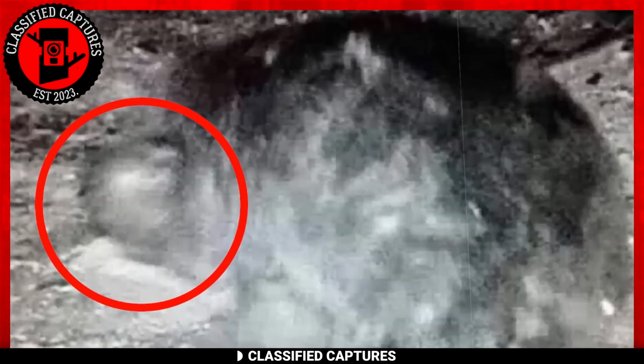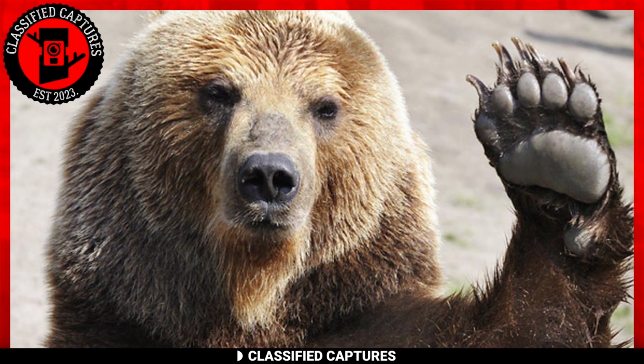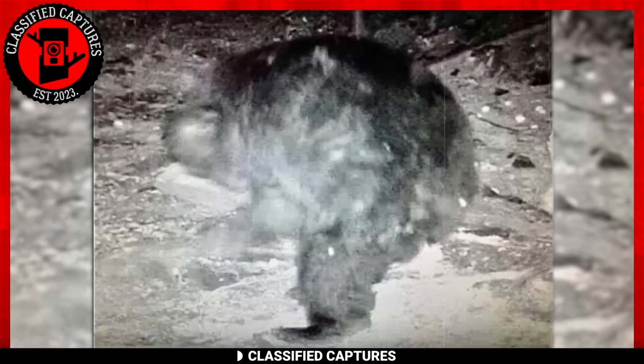Admittedly, the head doesn't resemble that of a bear, but could decomposition be distorting its appearance? The same applies to the feet. They too show signs of decomposition. For the feet, bears do have feet as well, with 5 toes equipped with strong claws. The hunchback could only be because of its lying position. But what do you think?